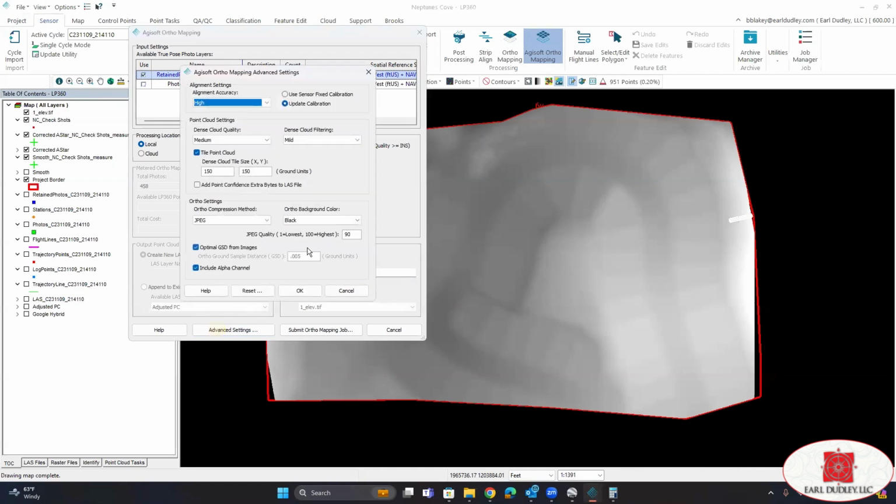And if you want to go into advanced settings, you can. Really, the default settings should be fine. Now, if you have a really large project and you end up creating an ortho that is maybe a little too big to manage, you can decrease that size.